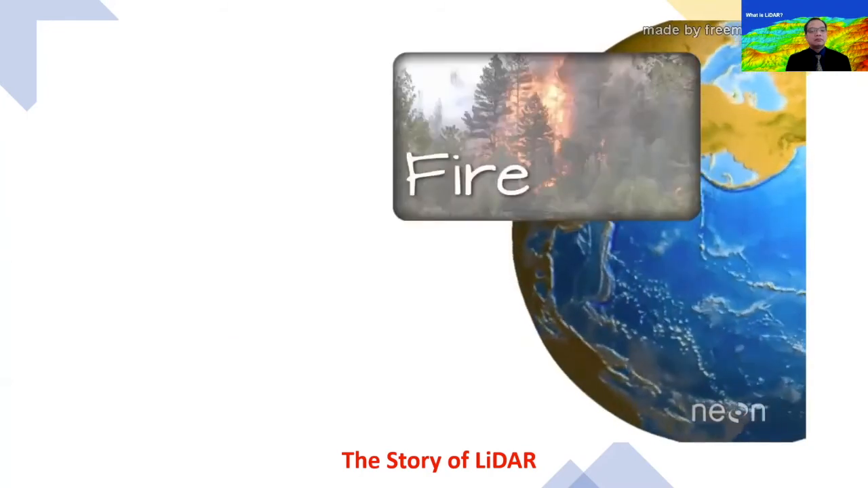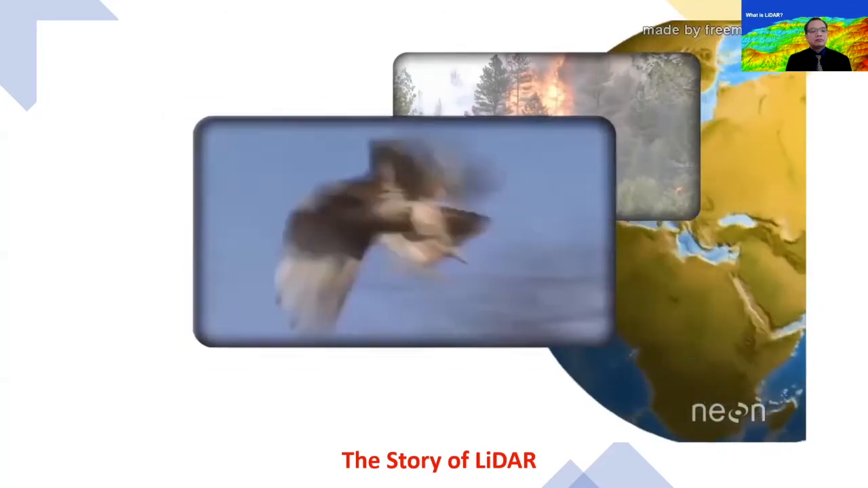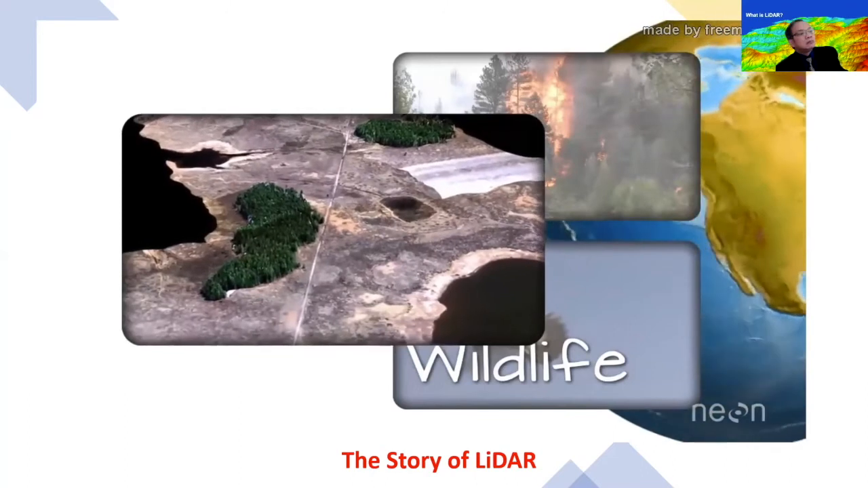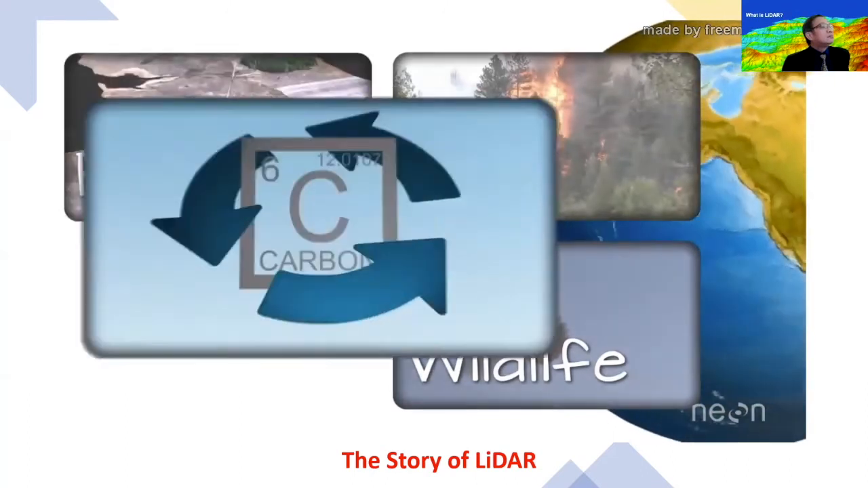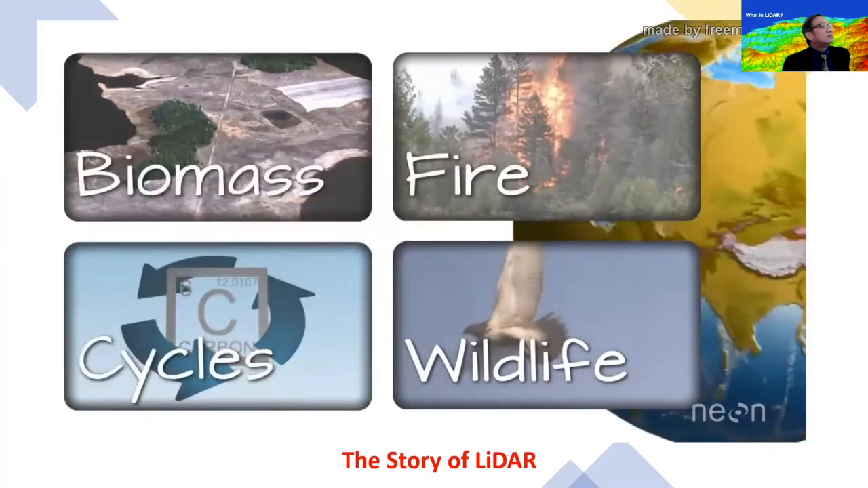Or we can use LIDAR data to estimate where certain wildlife species might prefer to live and reproduce. We can even use LIDAR-derived tree heights to estimate ecological metrics, like vegetation density or biomass over large areas. Information that can help us better understand carbon cycles and in turn relate to changes in our climate.